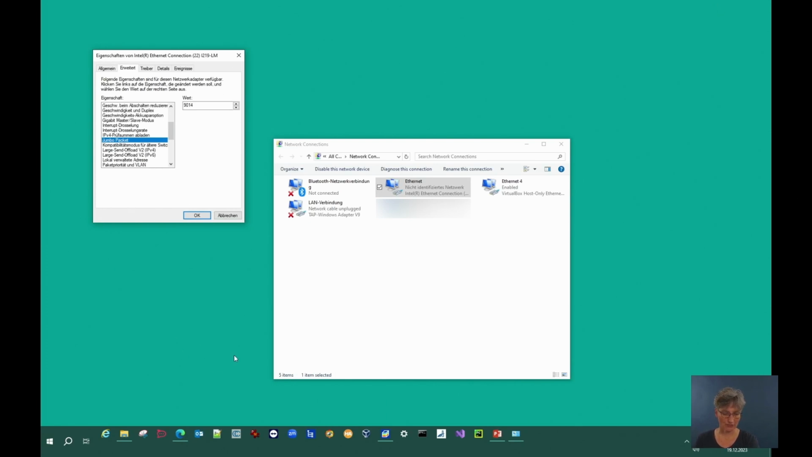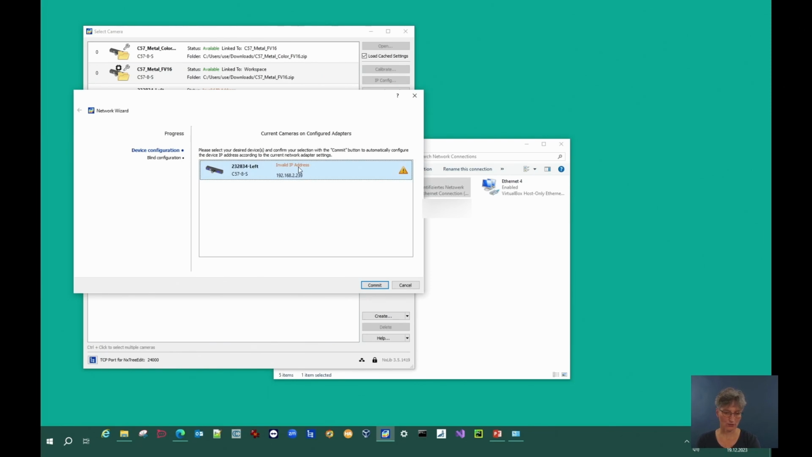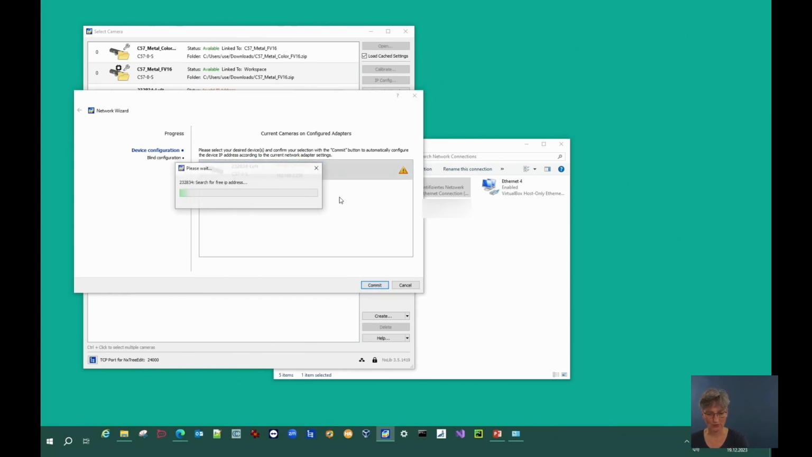So once the settings are done, then you can open NXView. NXView is the graphical user interface that you use to set up all the parameters you need to get good 3D data. Here you see that the IP address of the camera is not yet in the network of the computer, and you can use the network wizard to fix this issue. It's pretty easy. Just select the camera and the network wizard does its job.